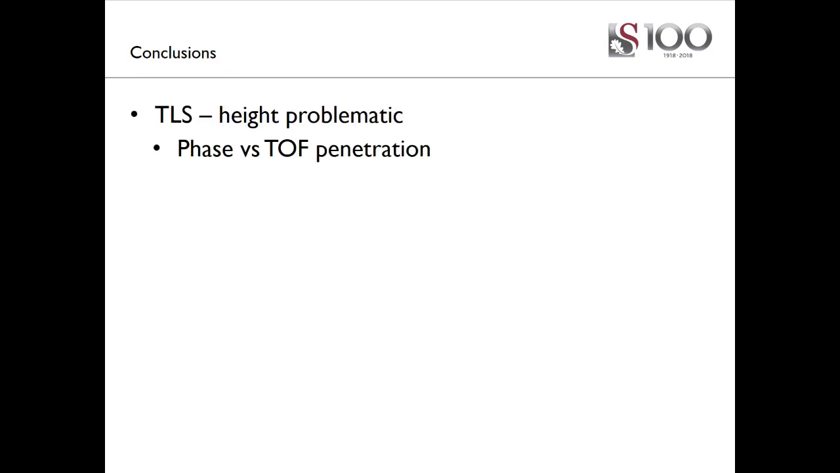So some of the preliminary conclusions that we have from this data, and as I said, it's still in the process of finalizing, is that we have problematic measurements of top of canopy heights.